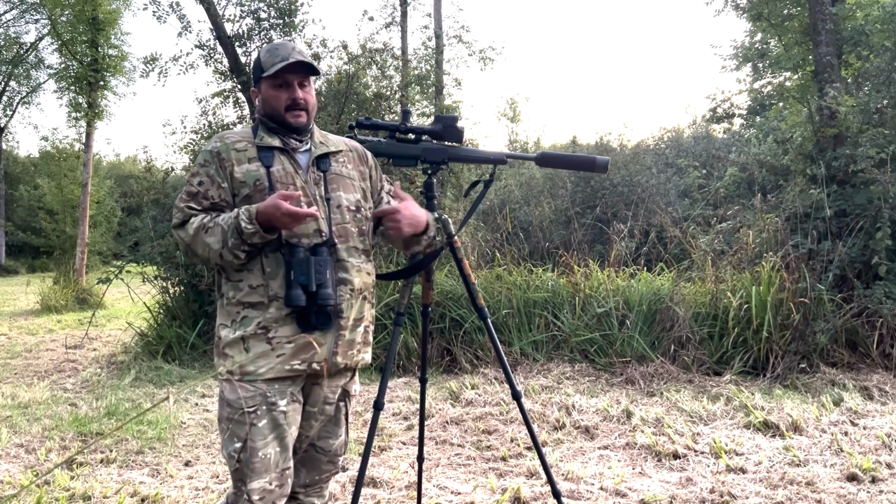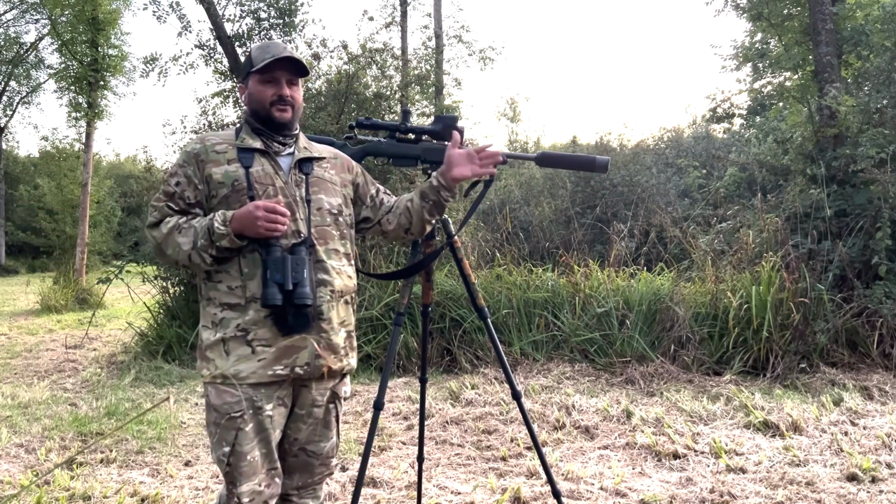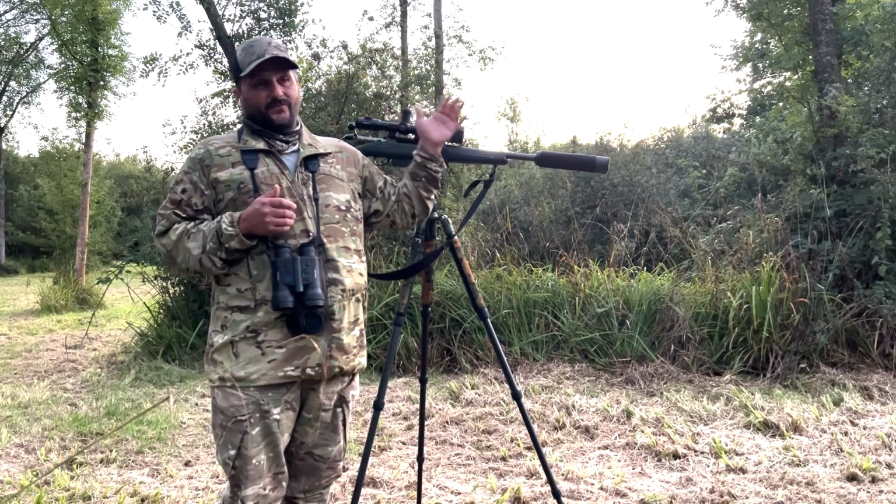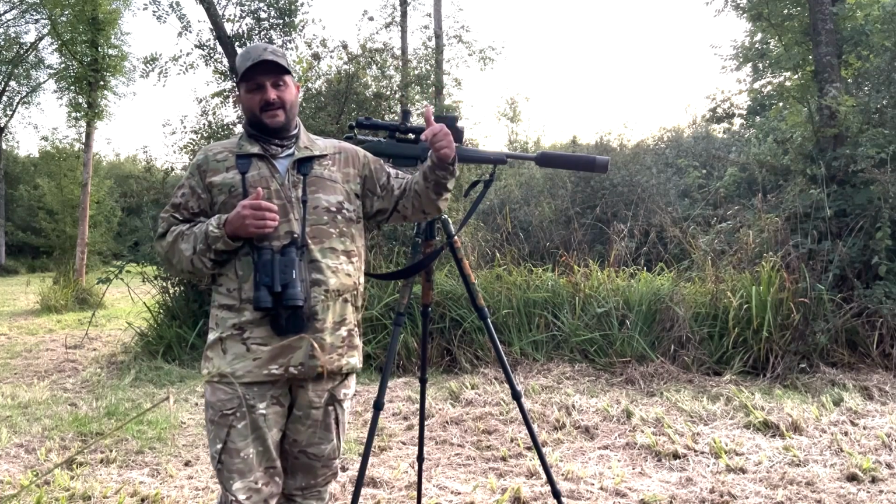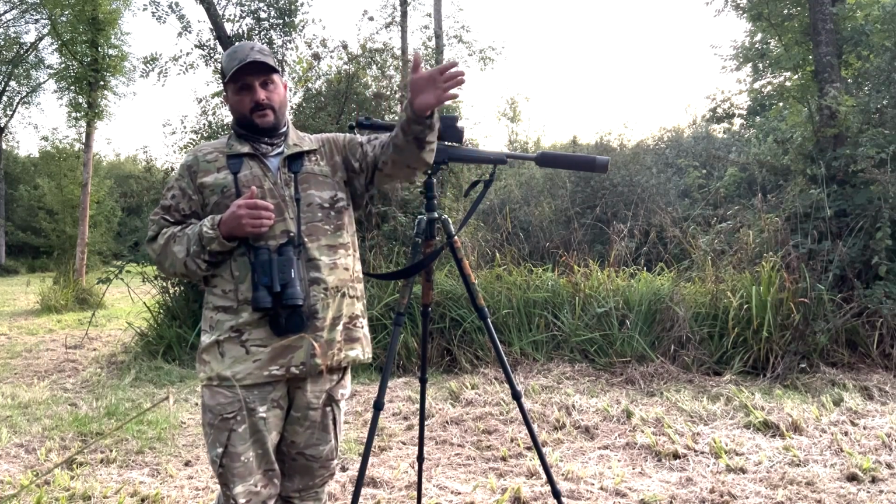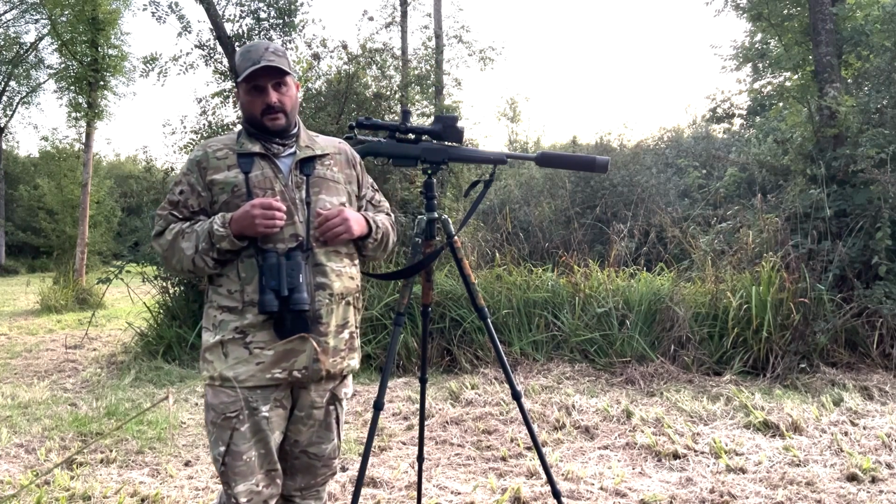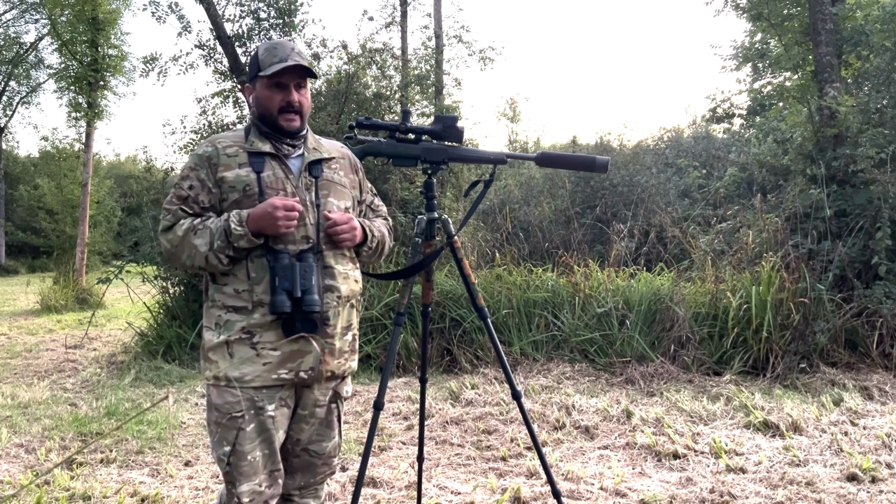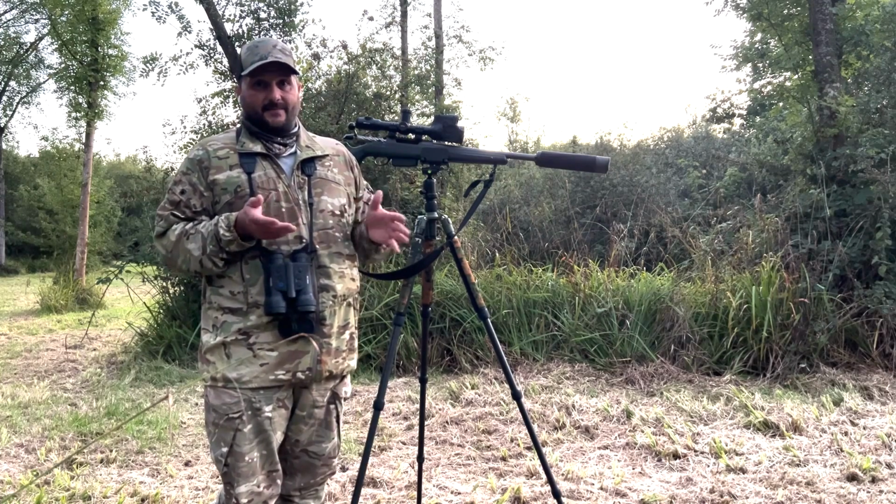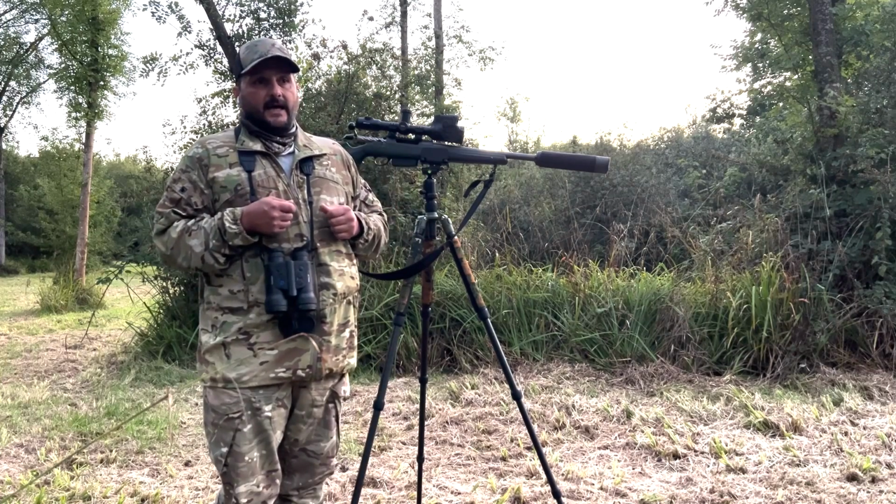So I went back round the tree line, looked back, and literally a dog fox came out from behind me. I disturbed it. It was in the cover, came out, and was just about to go into a hedgerow, so I just had to get myself quickly set up. That's why it's all a bit shaky. Get in and get that dispatched.